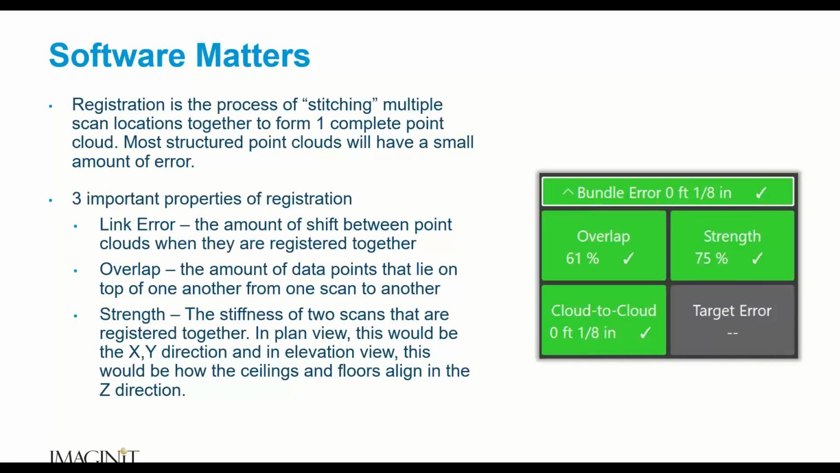Well, the software allows you to get that data from the hardware, bring it in, and make something out of it. Turn it into a point cloud, or turn it into, in some cases, a mesh. And when we do that, we want to talk about the process of registration, and that is the stitching of multiple scan locations together to create one complete point cloud.